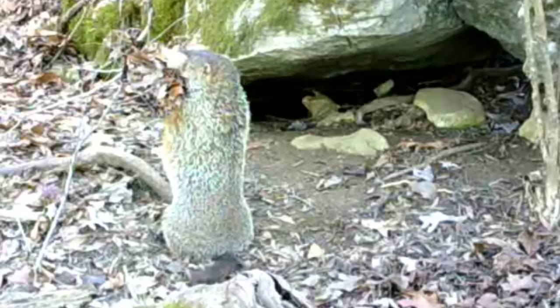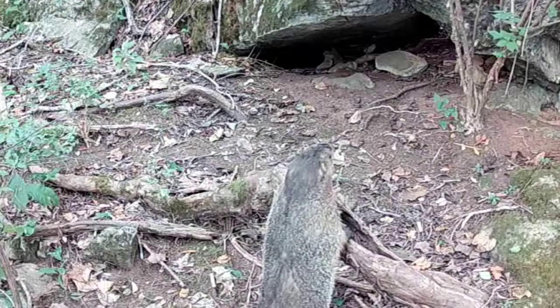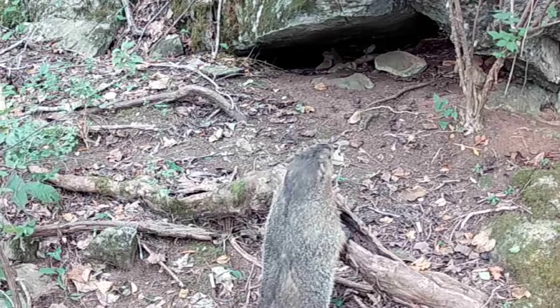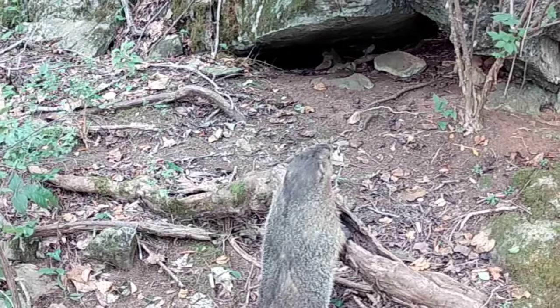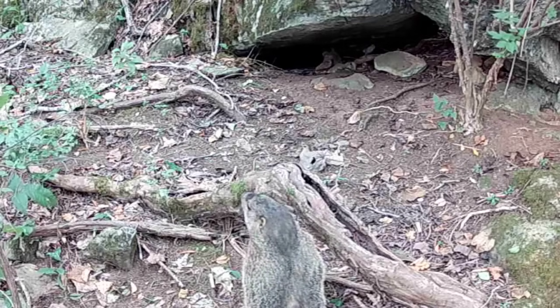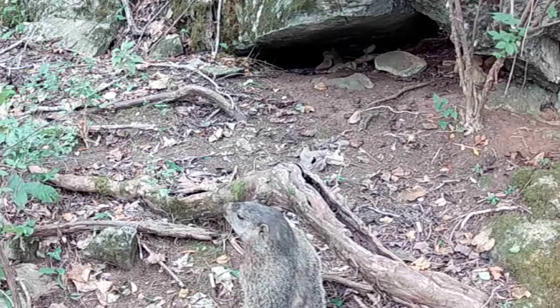This is their home. They made this. But they share this rock with possums, skunks, even coons are under there. They share this place. He's always watching. I don't think he likes Old Yeller.